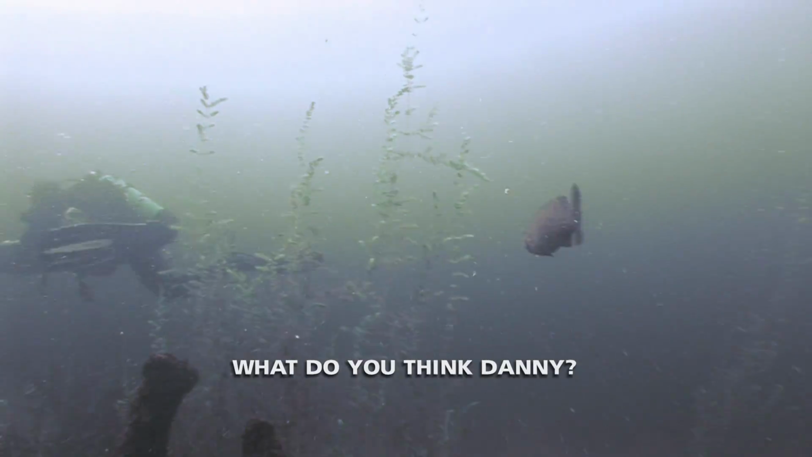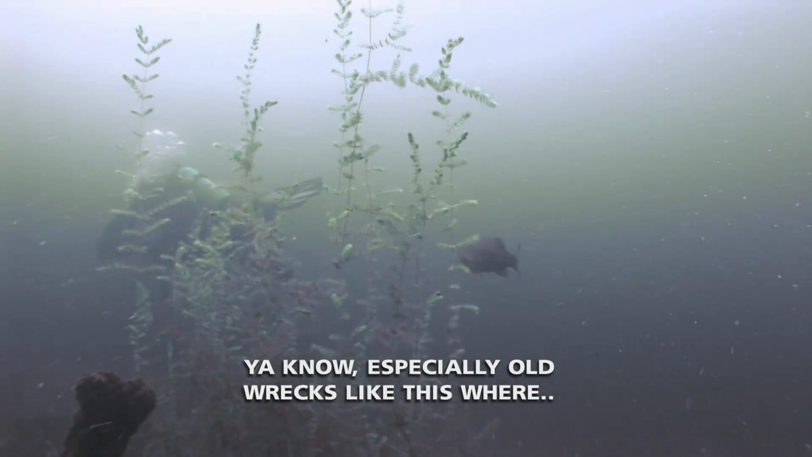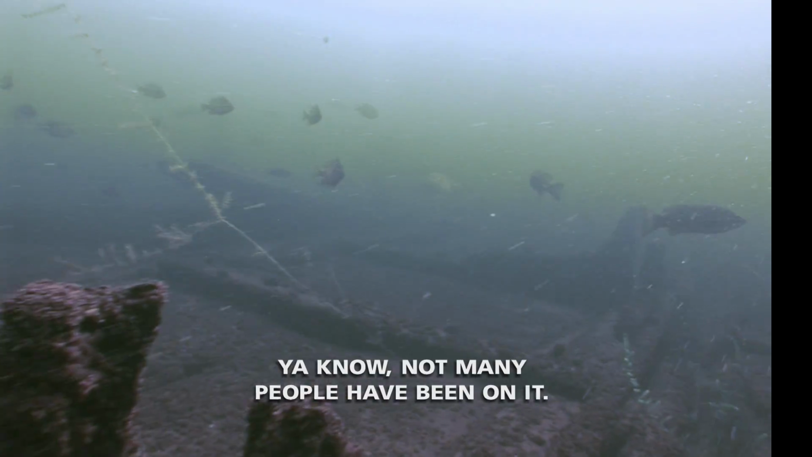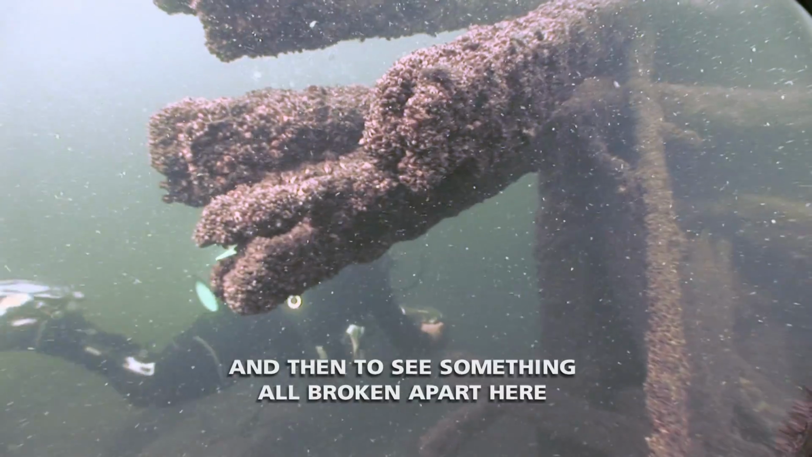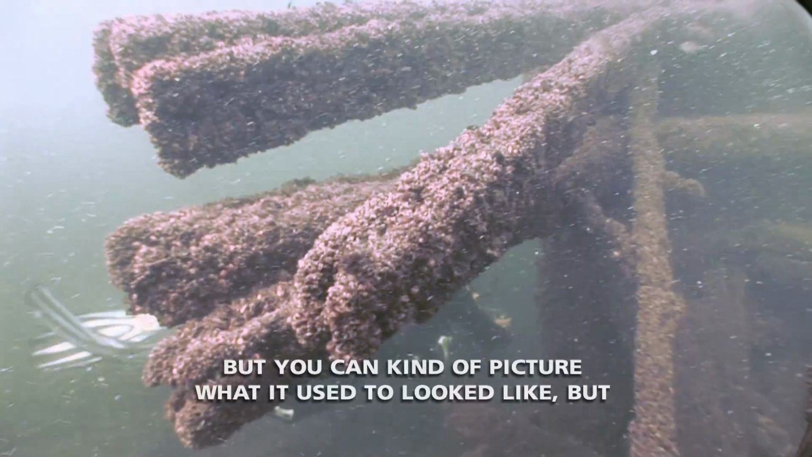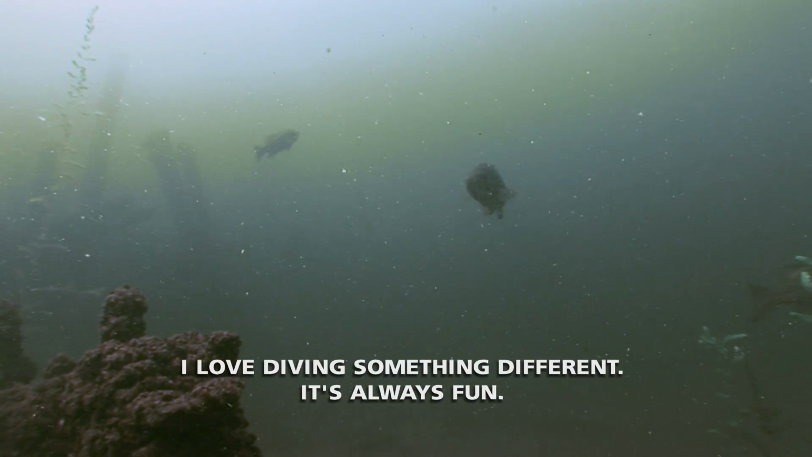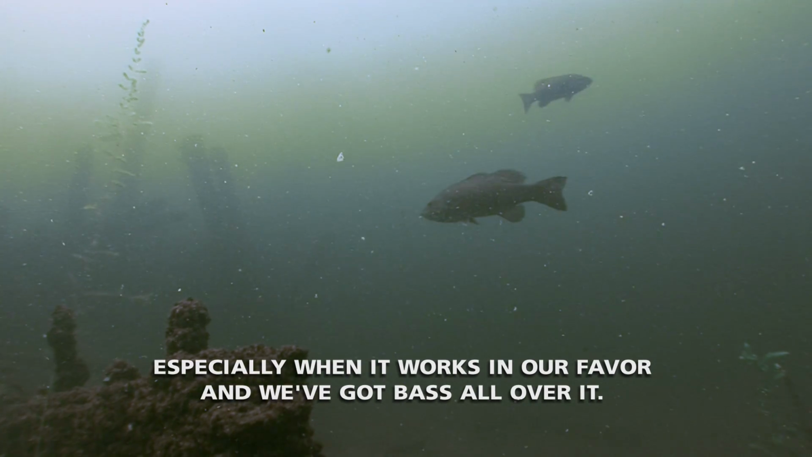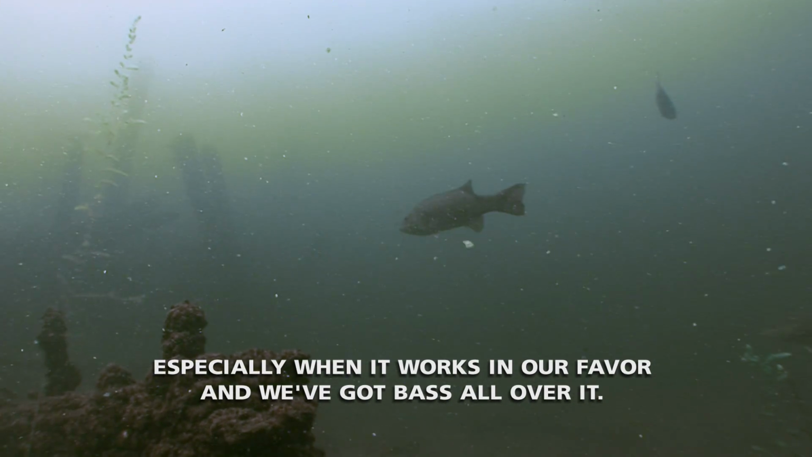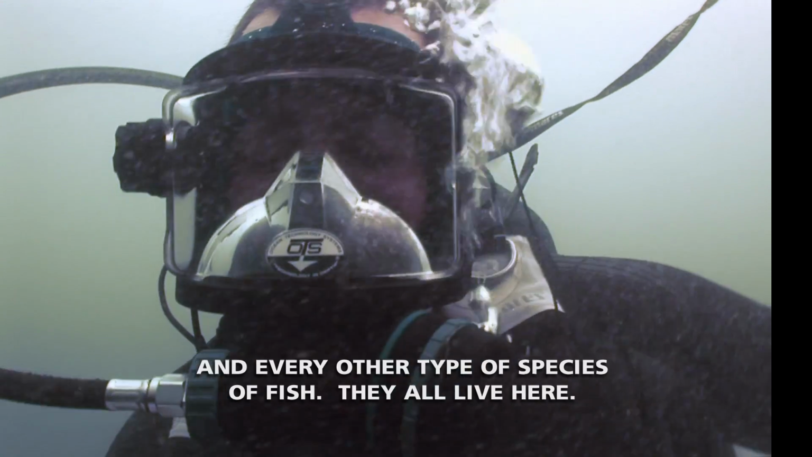What do you think, Davey? I always love diving something different, especially old wrecks like this one. You know, people have been on them. And then to see something all broken apart here, but you can kind of picture what it used to look like. I love diving something different. It's always fun, especially when it works in our favor and we've got bass all over it. And every other type of species of fish, they all live here.